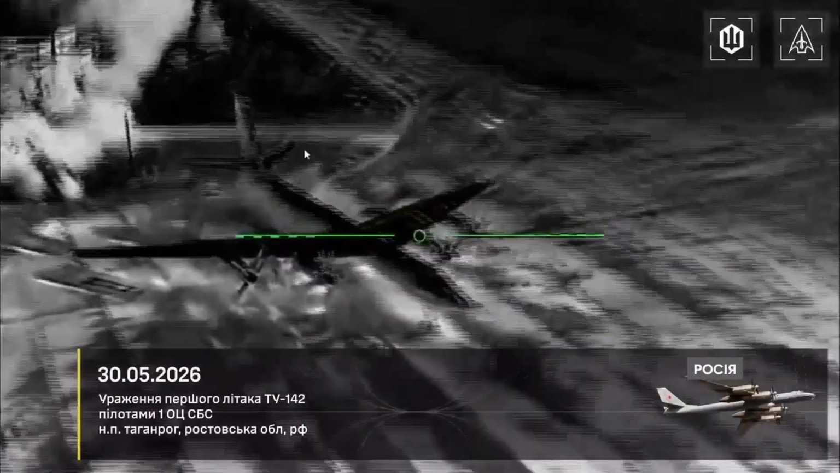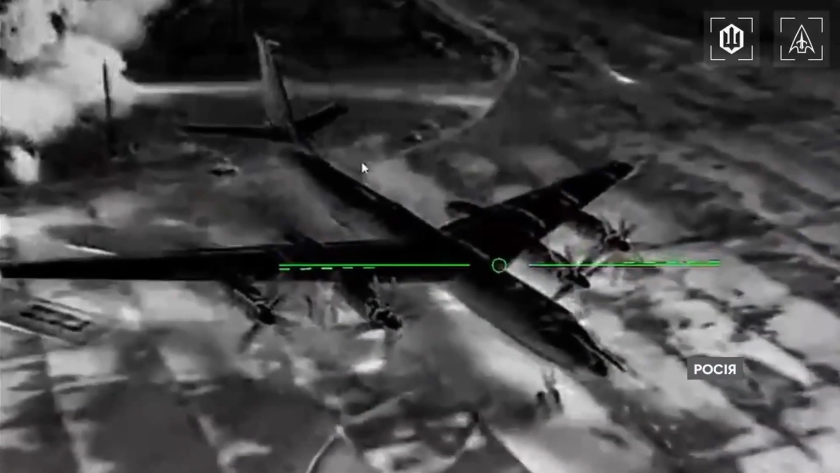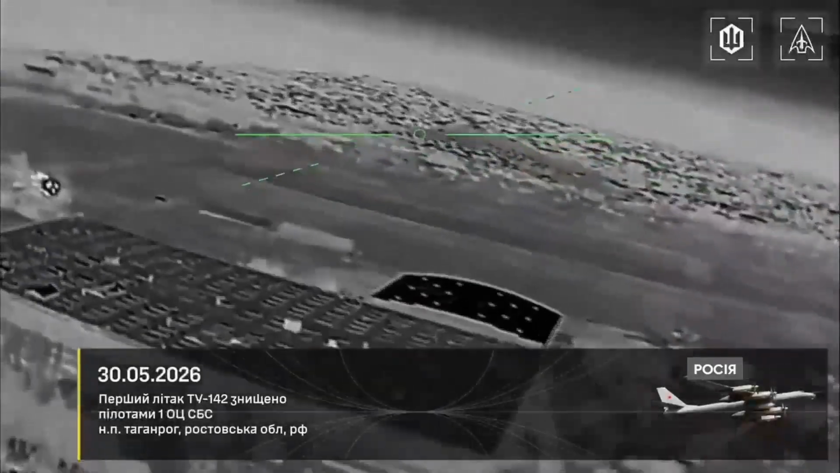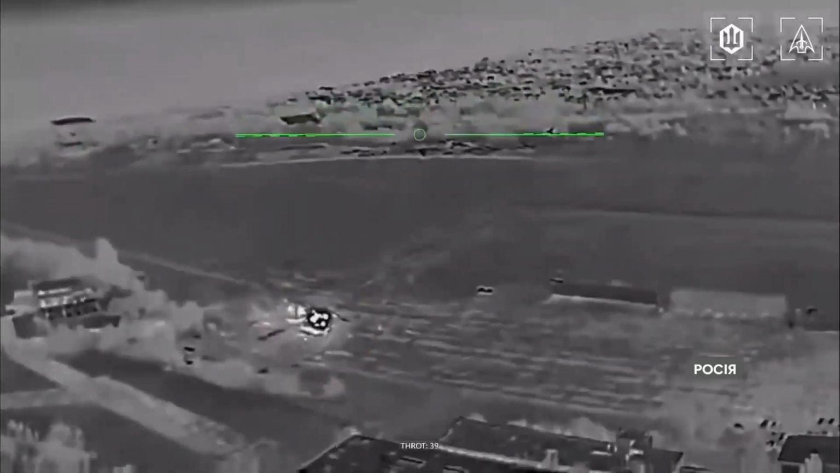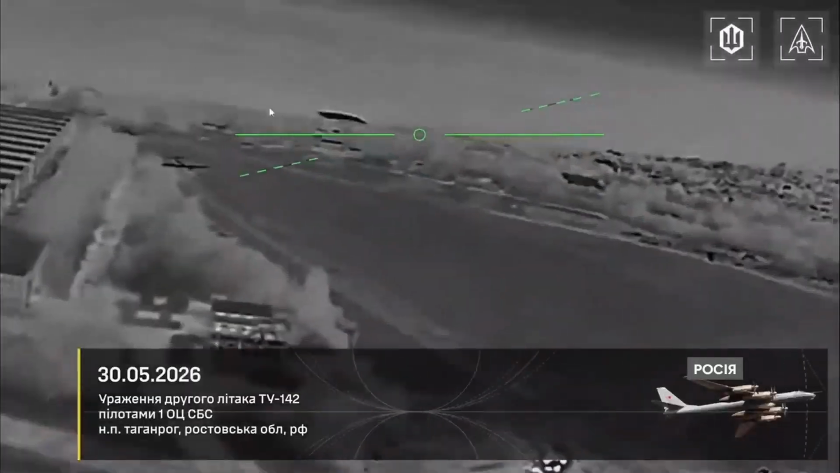So, last night in Russia's Taganrog, the birds of the 1st Separate Center carried out a raid on a military airfield, where they precisely attacked two Tu-142s. This is a long-range anti-submarine aircraft based on a strategic bomber.